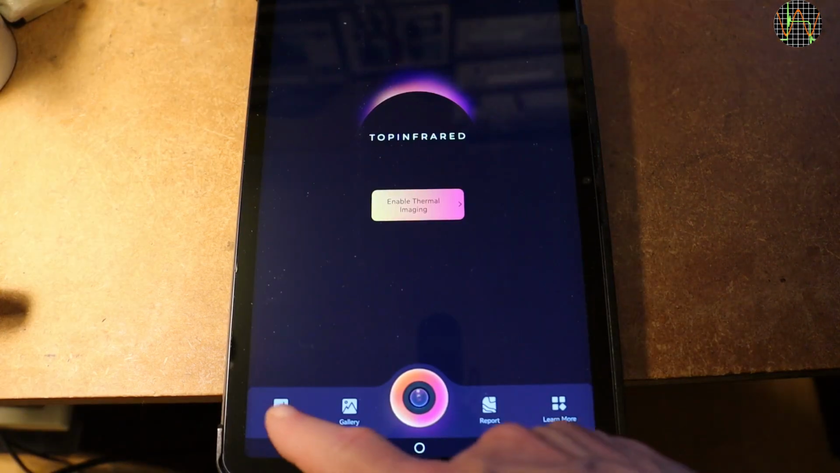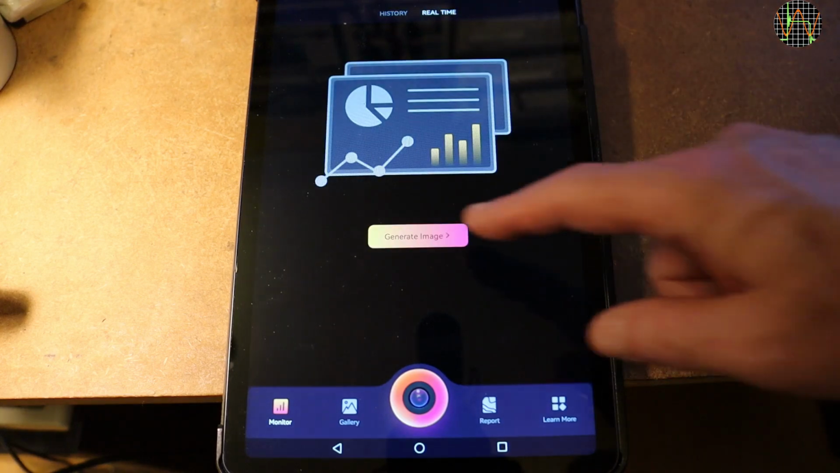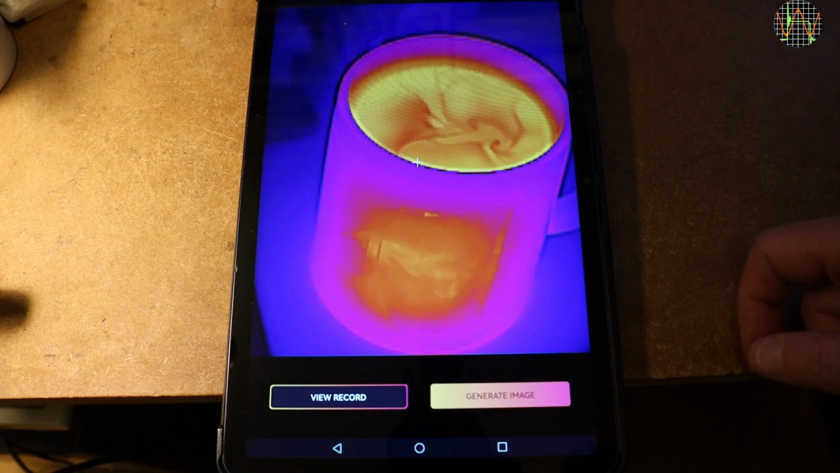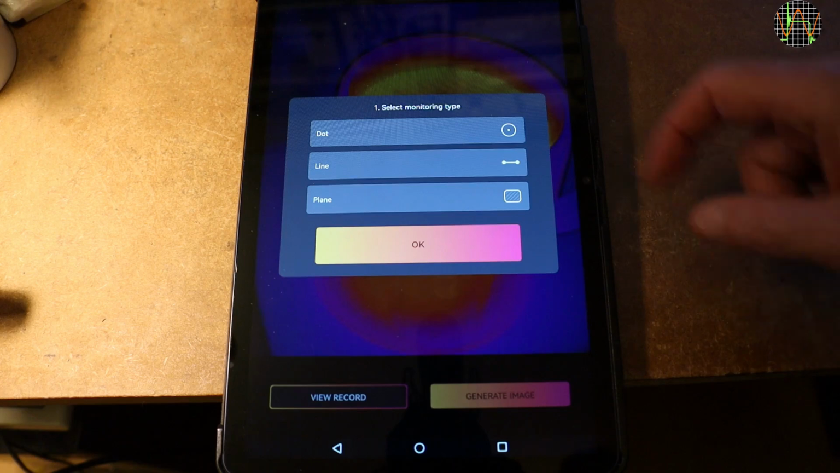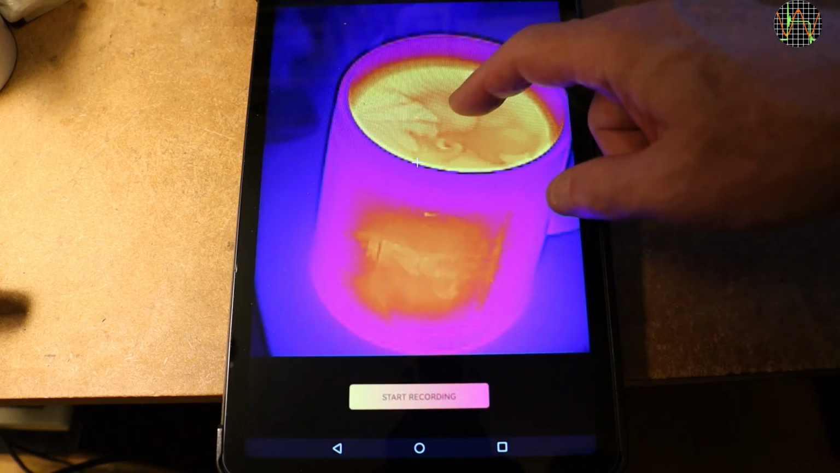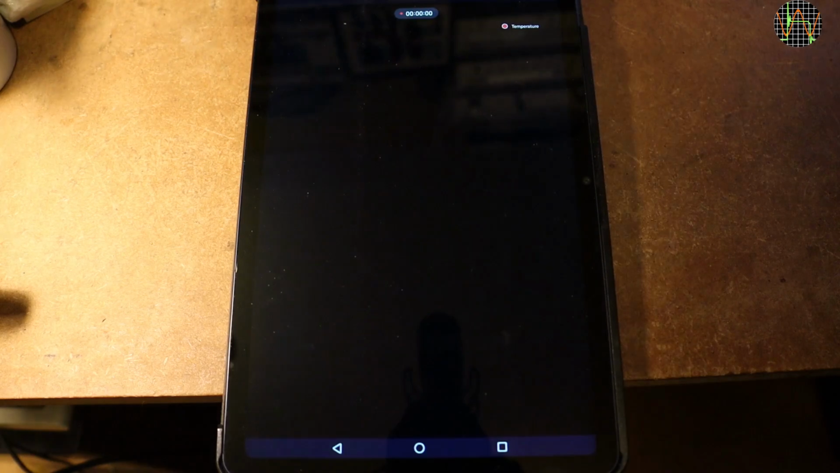At the bottom of this screen is a possibly quite useful tool called Monitor. I have not used it before, so the first thing to do is to generate an image. We get the same choice of dot, line or area. Let's keep it simple and use a dot. Then I need to select where to put that measuring dot. I decide to put it right in the middle of my T. Now we are ready to start monitoring.